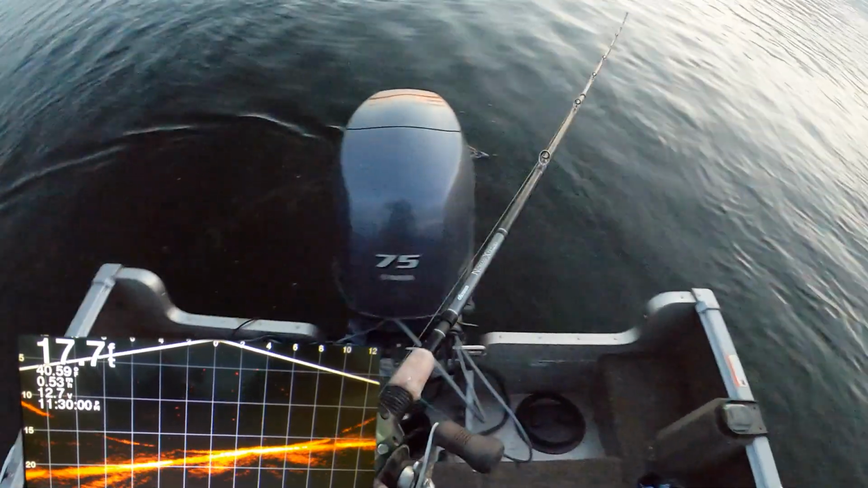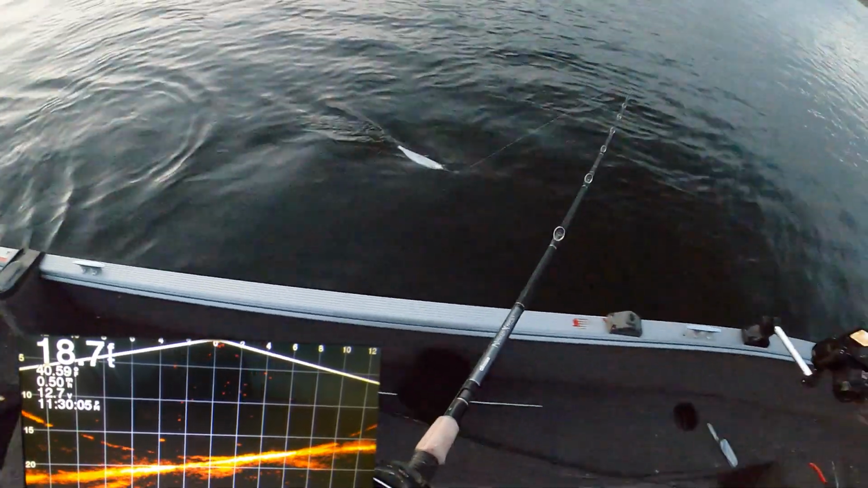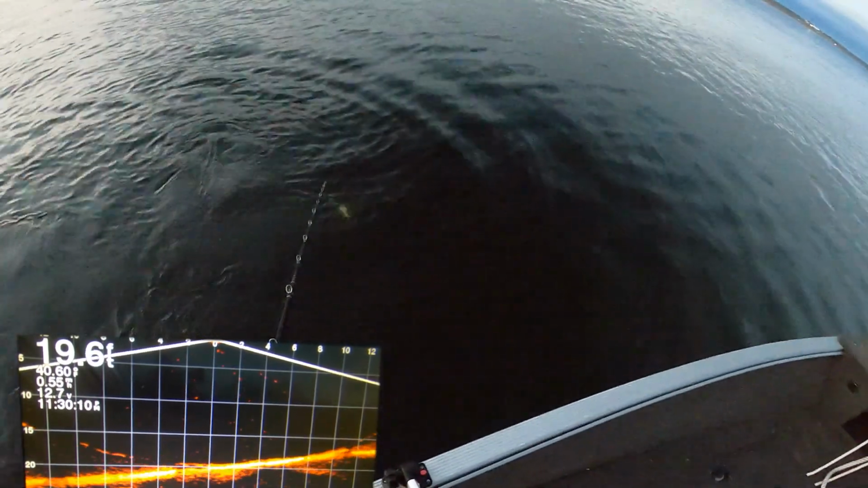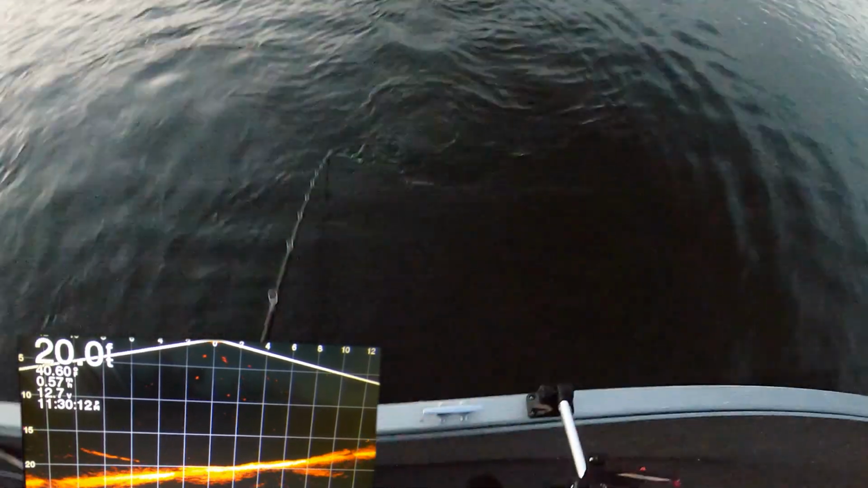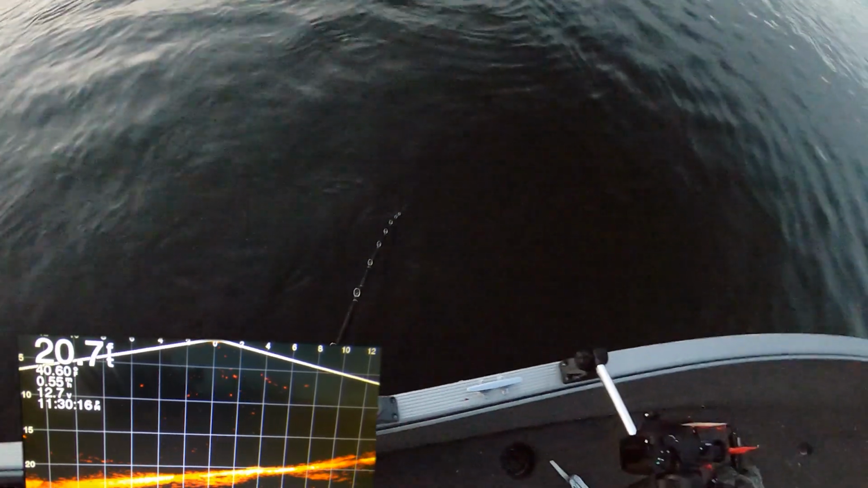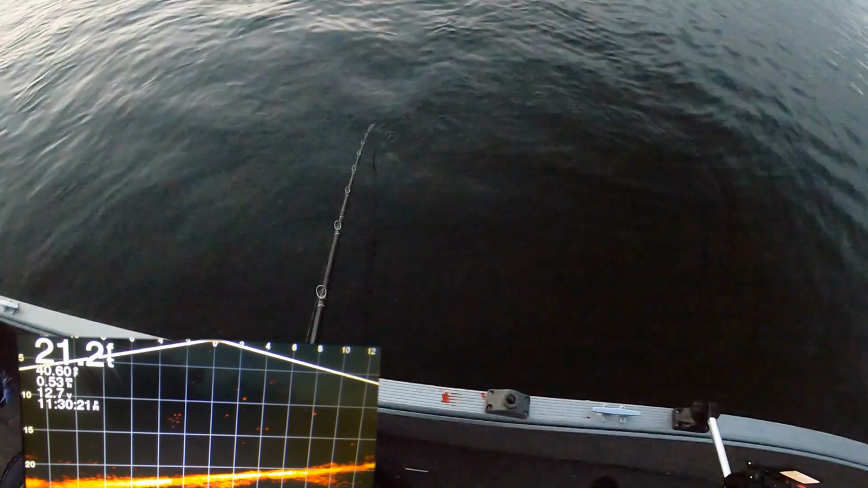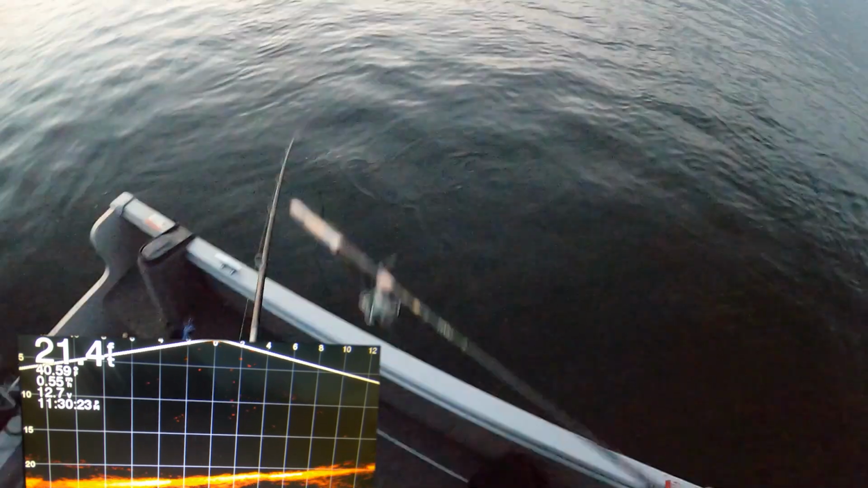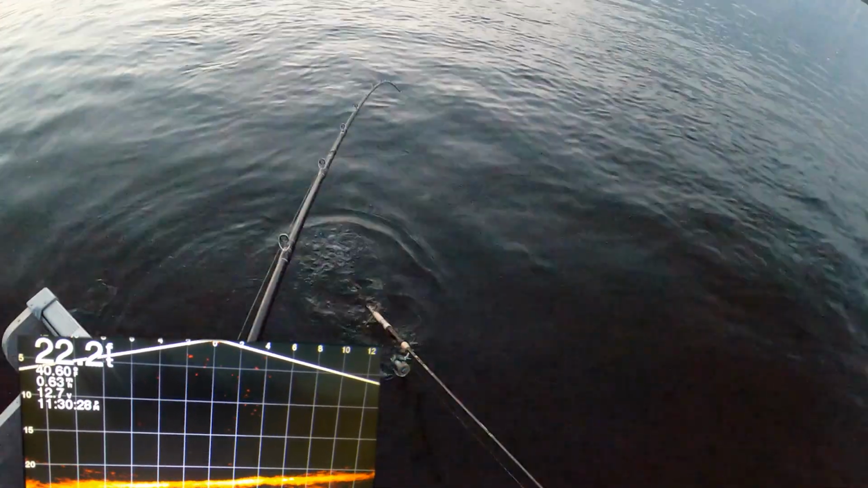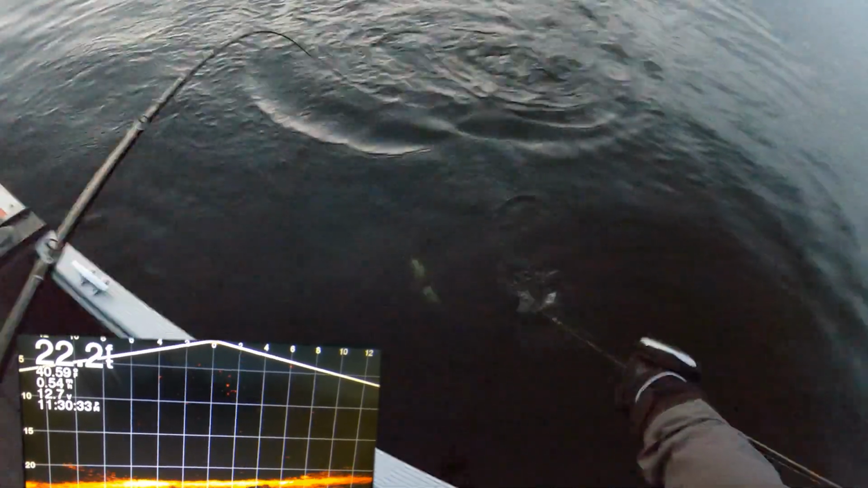Oh, we got him going around the boat. Oh! He doesn't have any hooks. Oh, he's just gonna pull on it. Let go. Let go, let go, let go. He doesn't have any hooks. That's my last Cisco. Please stop. Here, let's poke him with the other rod so you'll let go. Let go! Release it! Please! Stop!